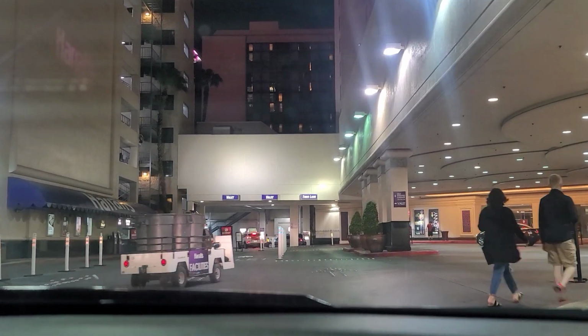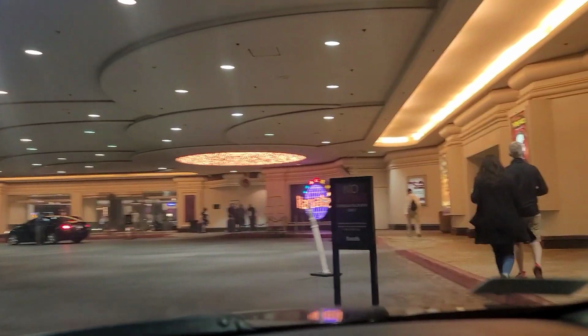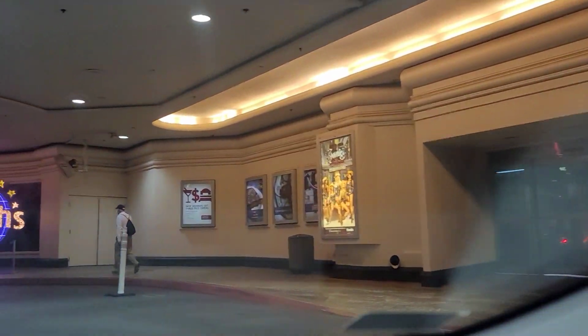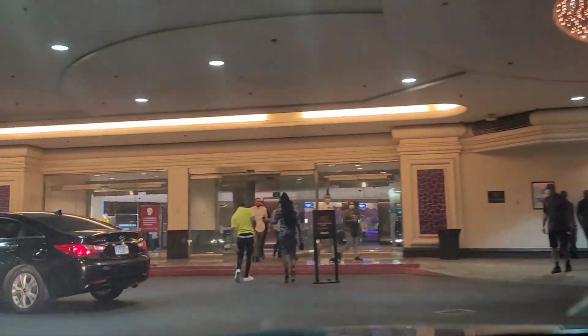I think they do that for safety because if people were checking in the front, pedestrians would be run over all the time. There's not many people here. This place used to be a pretty busy place. Yeah, not so much tonight.